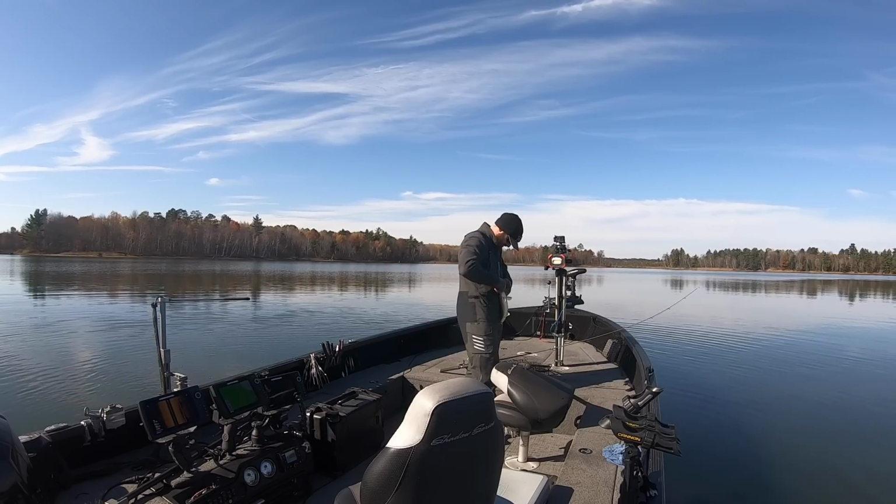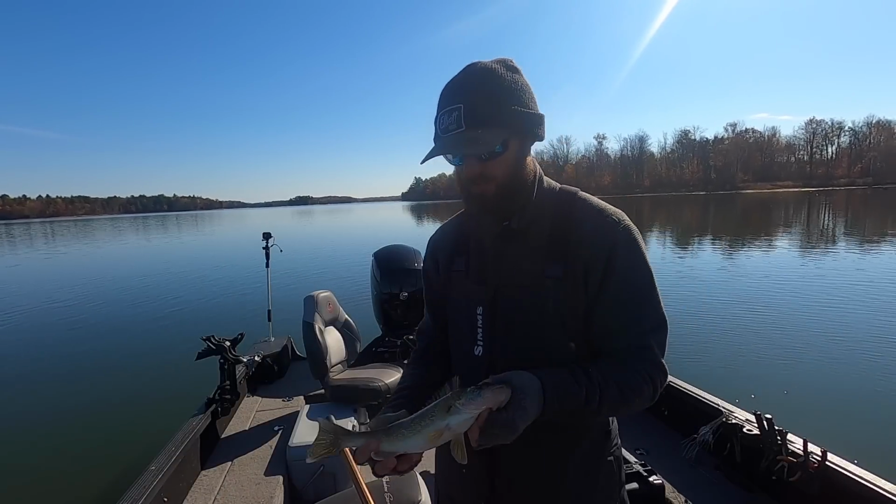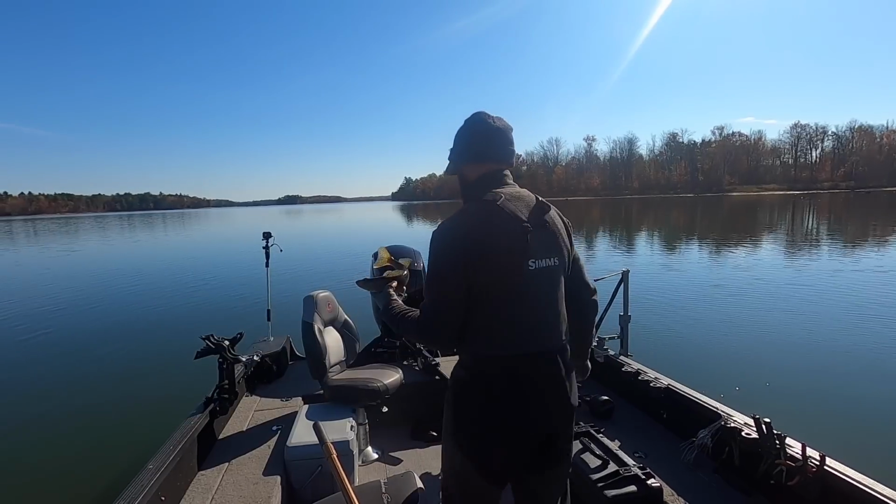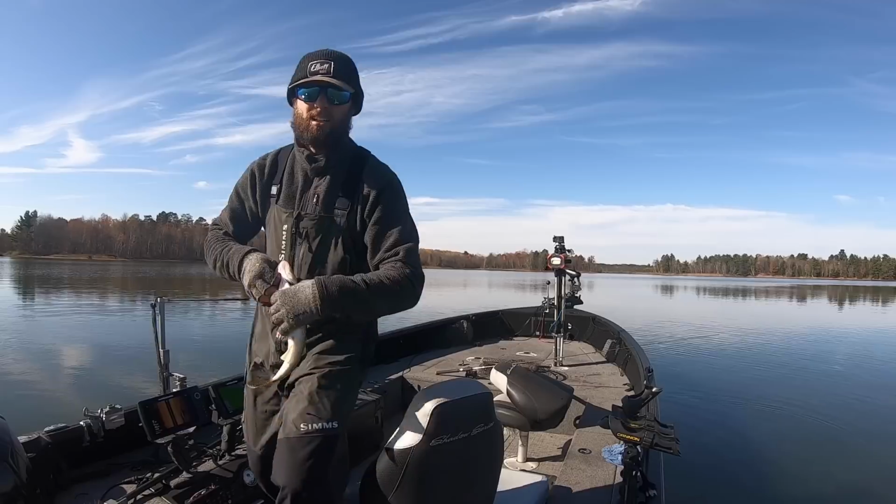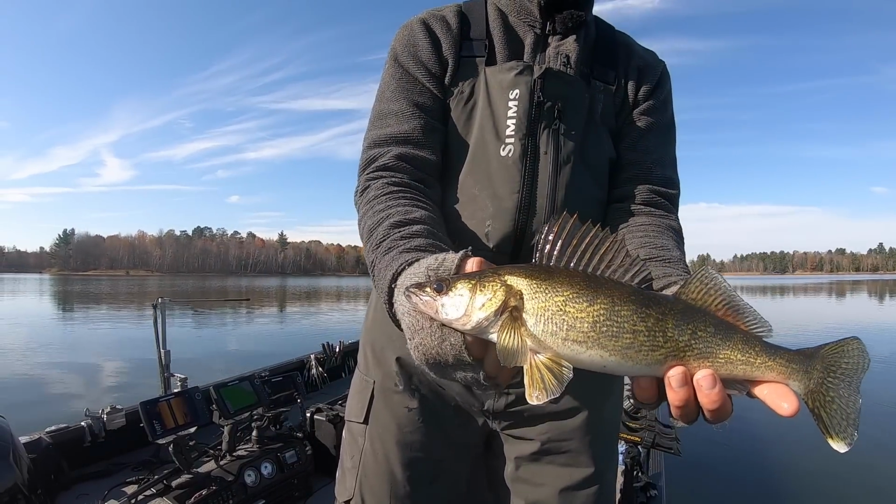Now, the only issue is going to be replicating this, finding fish on a bunch more spots. Checked a couple spots so far. This spot's got fish on it. The other spot was a big dud. Look at that. Perfect little fall walleyes.